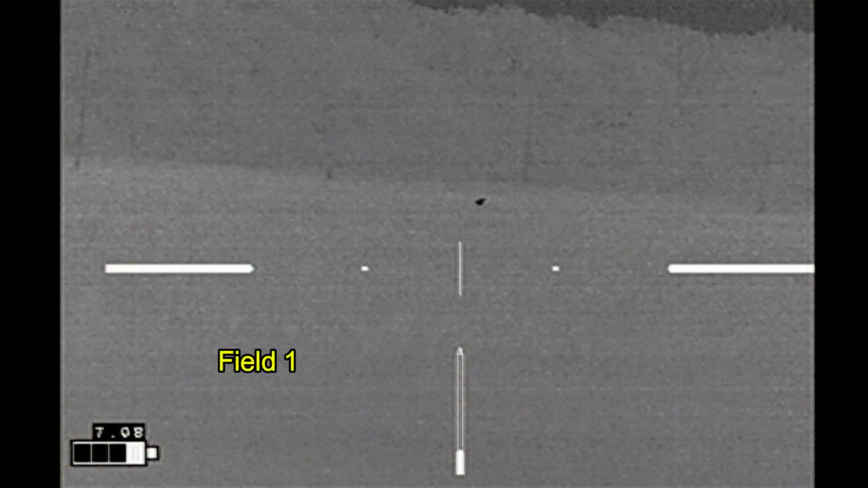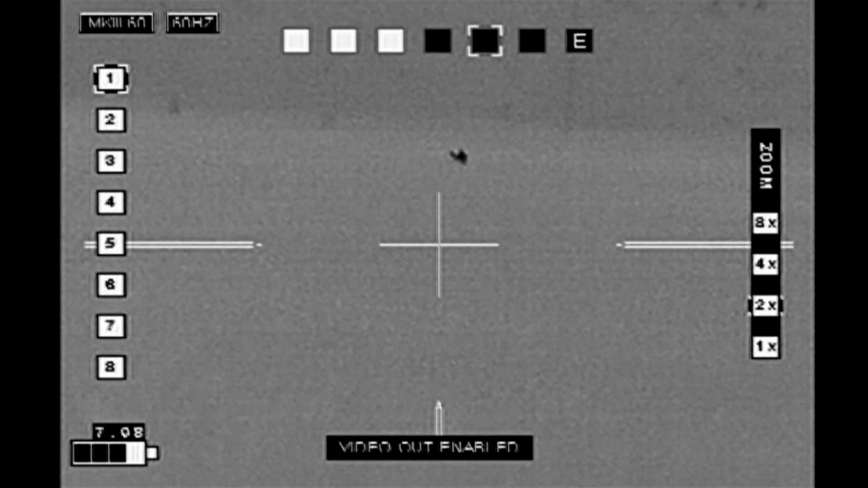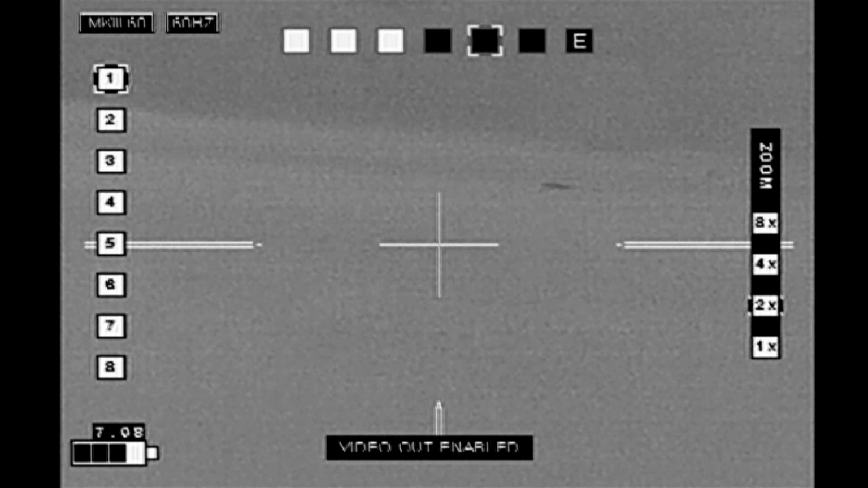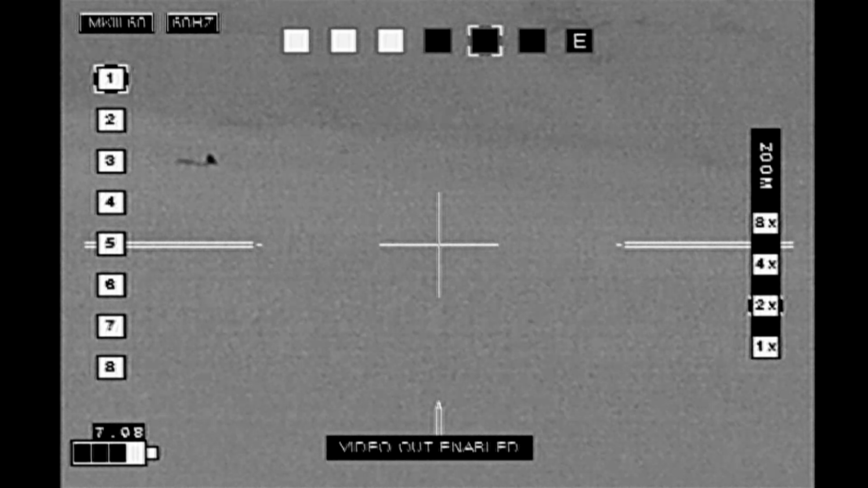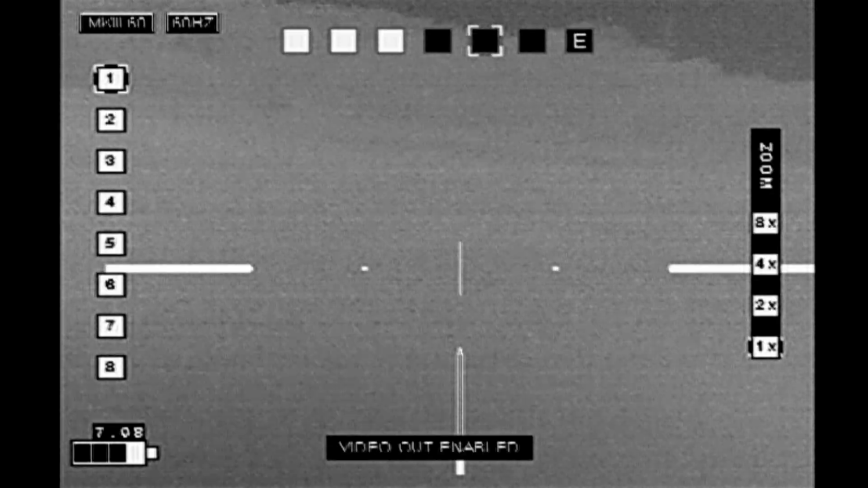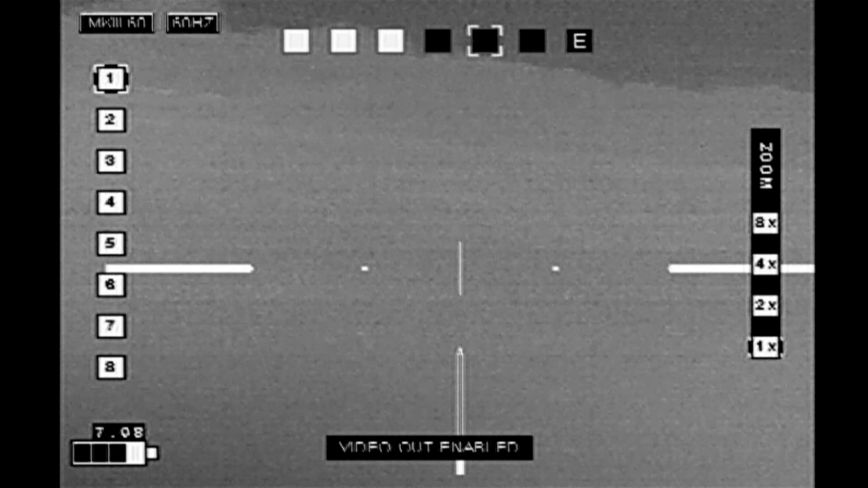After checking several more properties, I returned to start my circuit over again, and here I'm at the first field. And I'd spotted a hog out here earlier, went back to the truck, got my rifle, came back, and now I can't find the hog. I've got deer out in the field. So I keep scanning.